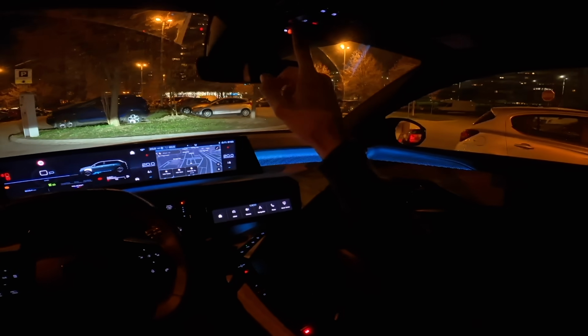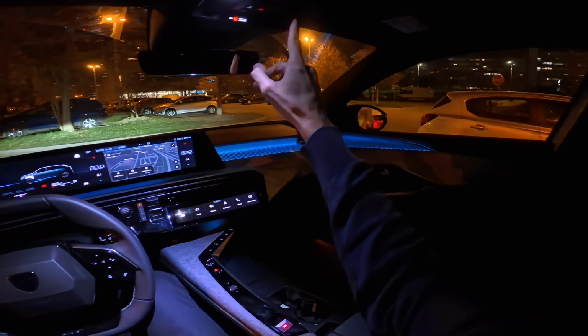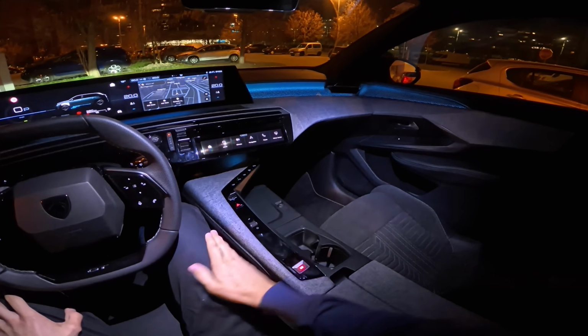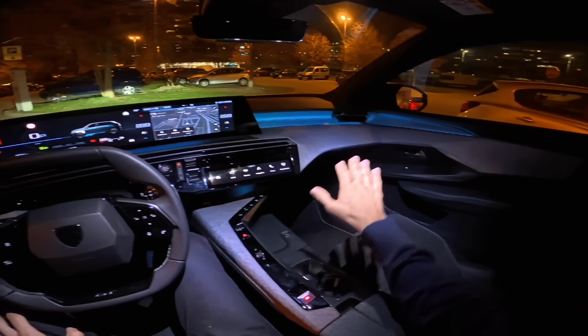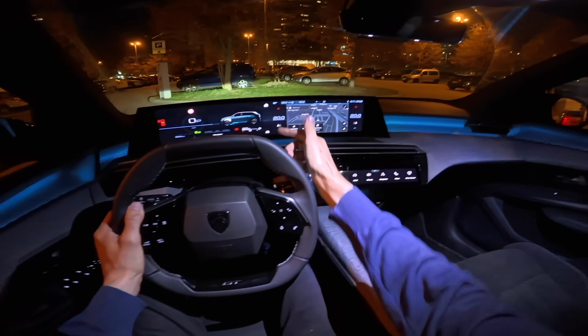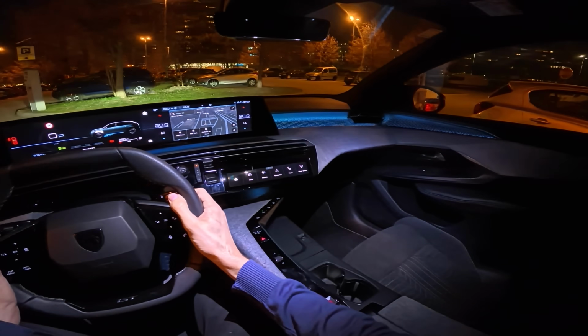Now, let me just share some light inside. We have these touch lights. And there we go, voila. So very beautiful interior in the GT trim. You get these beautiful 2 displays. They're connected. There's no bezel in the middle, and we have the beautiful ambient lights.